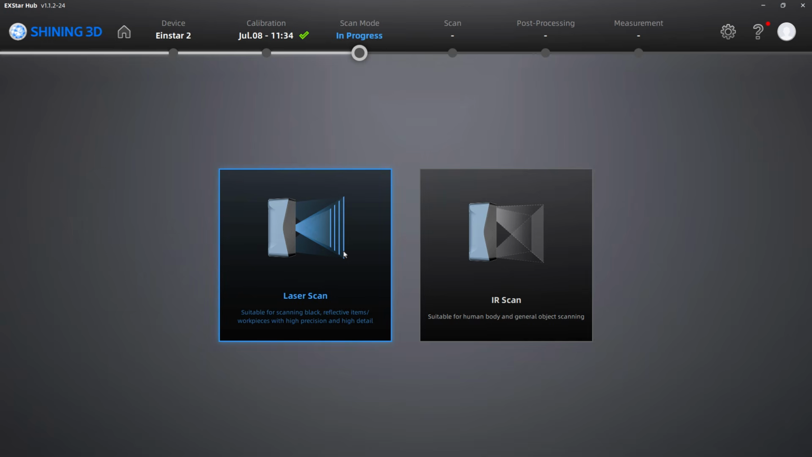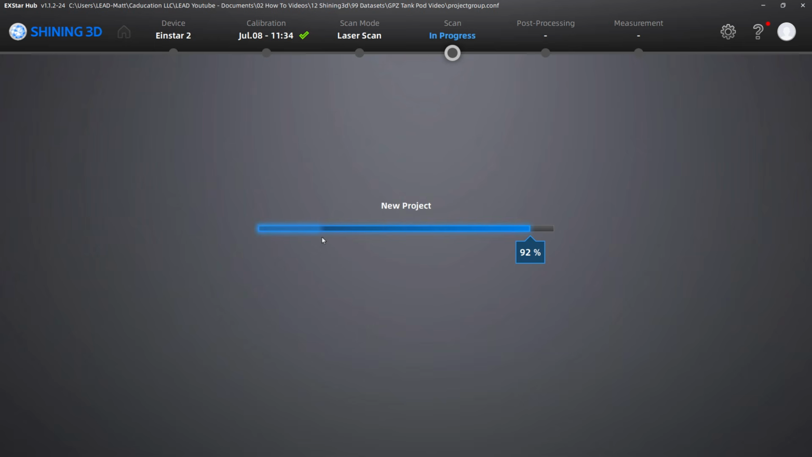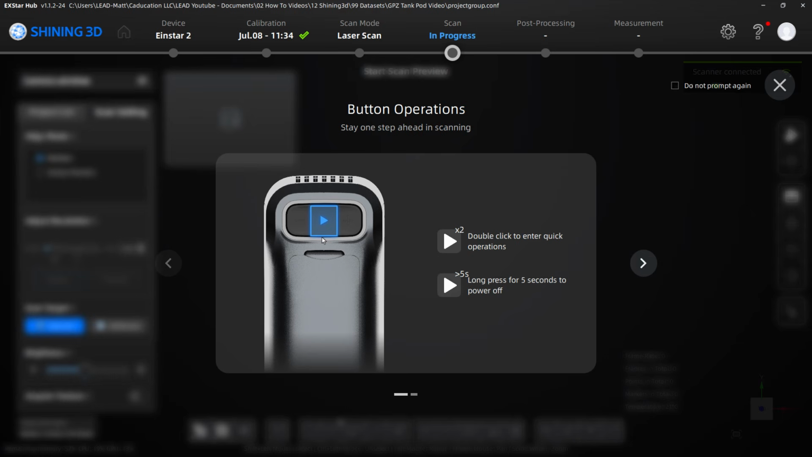Keep in mind that when we make a project, or really when we create these groups, it is laser scan or IR scan only. And in this case, we're going to use all laser scanning, so it doesn't really matter. But whichever one you pick, that is the one for that group.